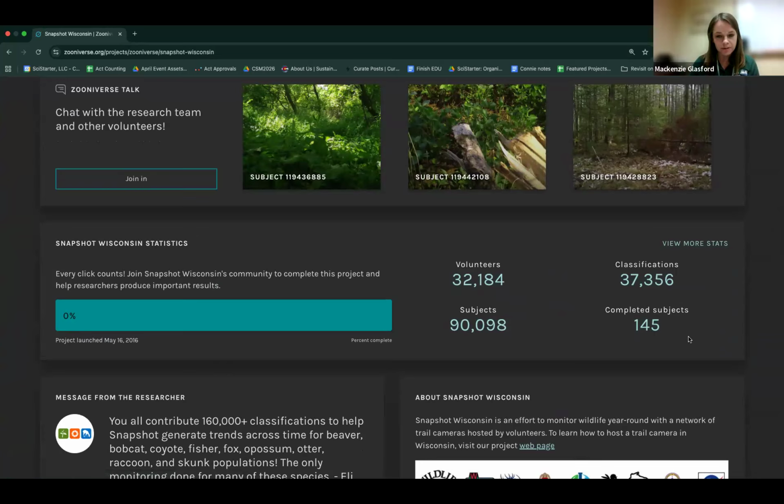So 145 trail camera images have reached a consensus, but you all have made over 37,000 classifications, which is amazing. It just can take a bit longer to reach a consensus, but the number of classifications is awesome.